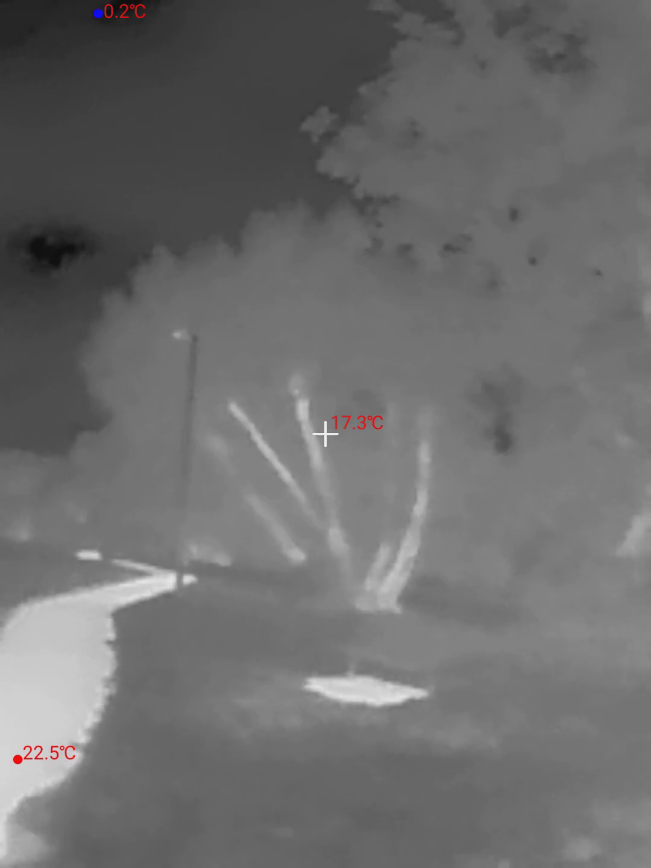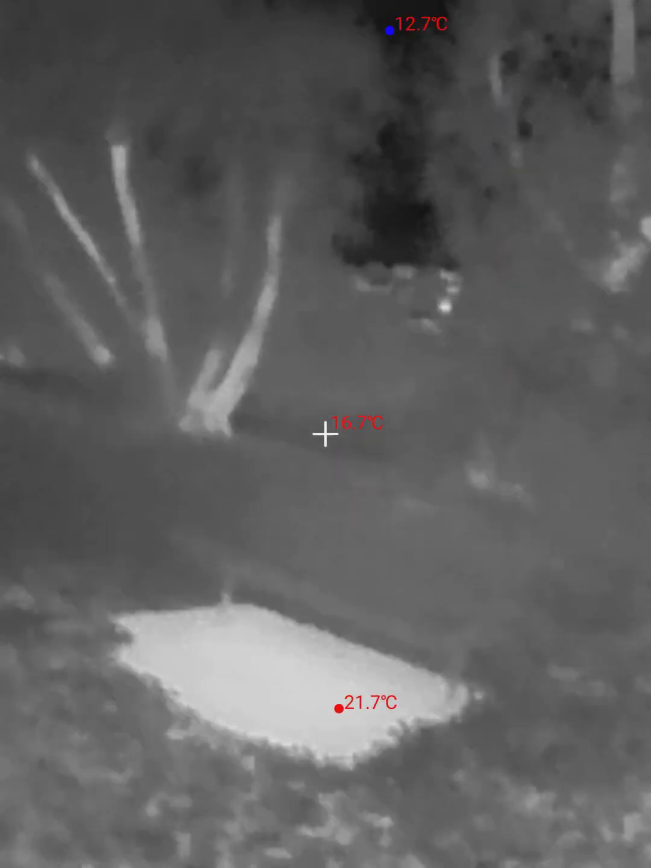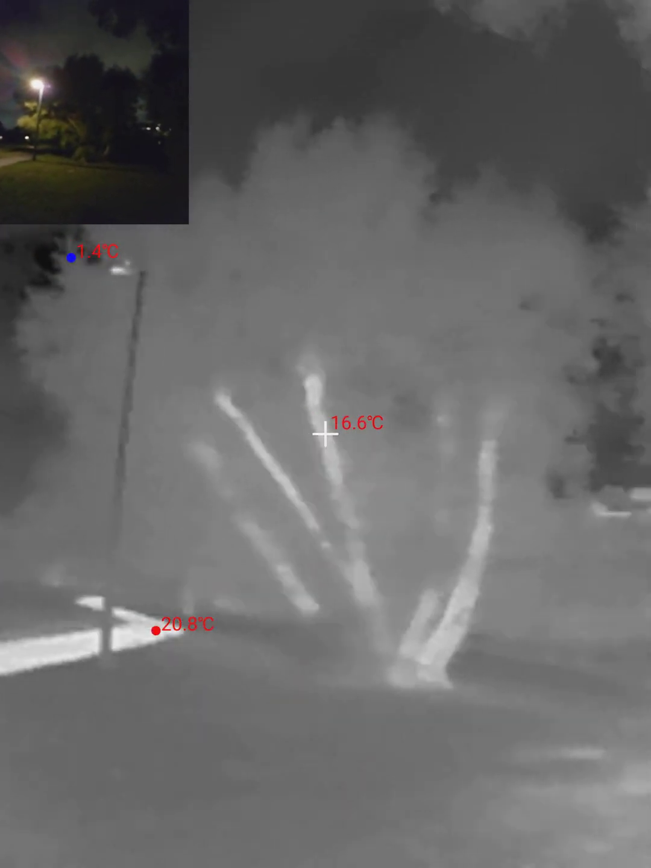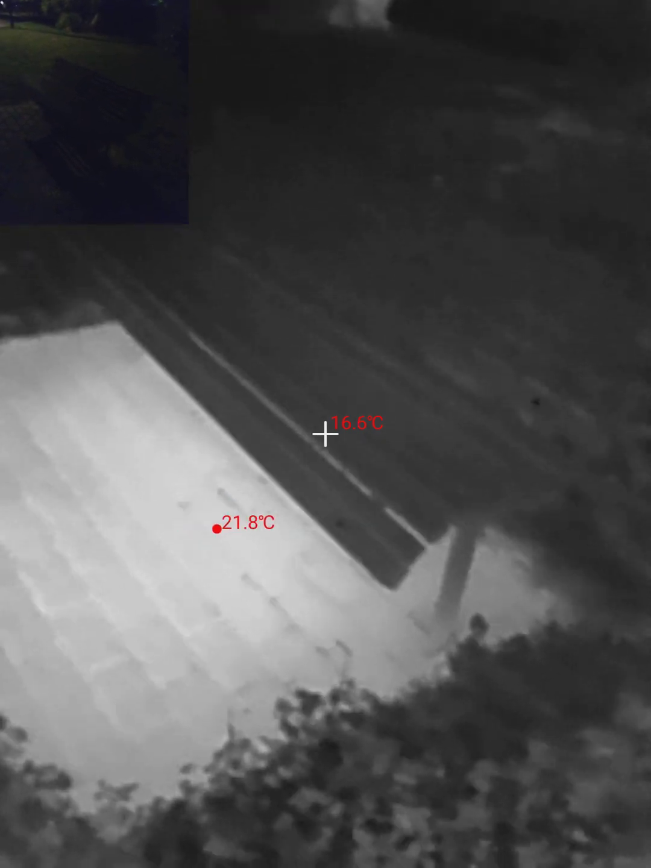Look how the trees look. They're almost as hot as the concrete underneath the seat. Let's just turn this on so we've got it again for comparison. So here are the trees, and yeah, here's the bench.